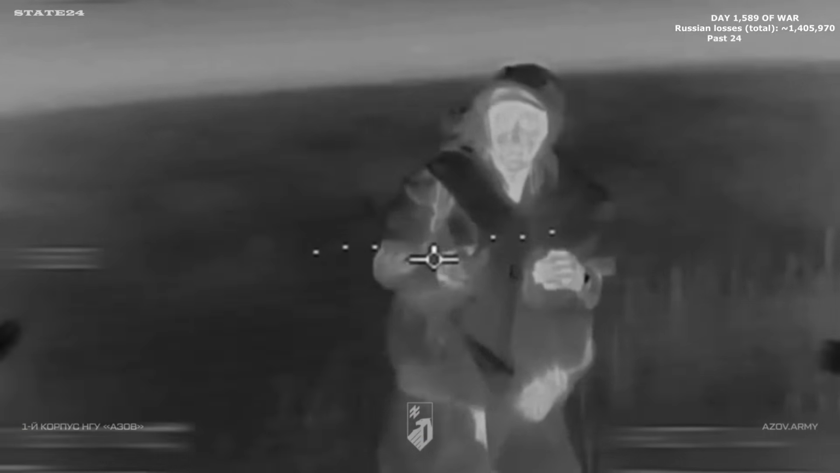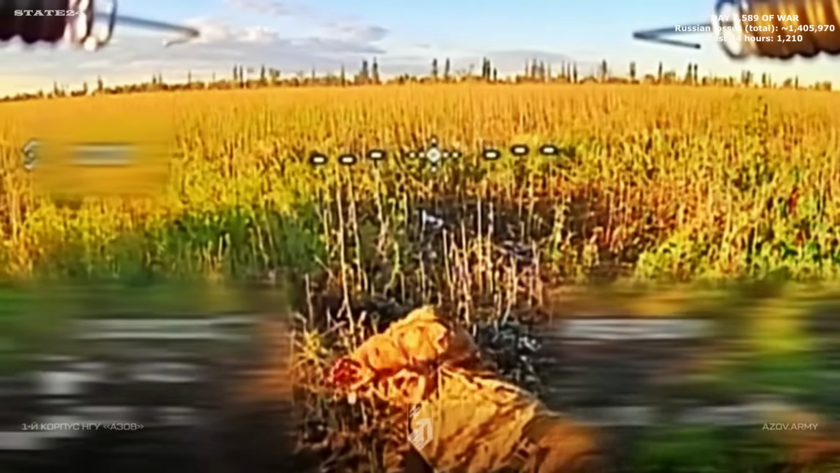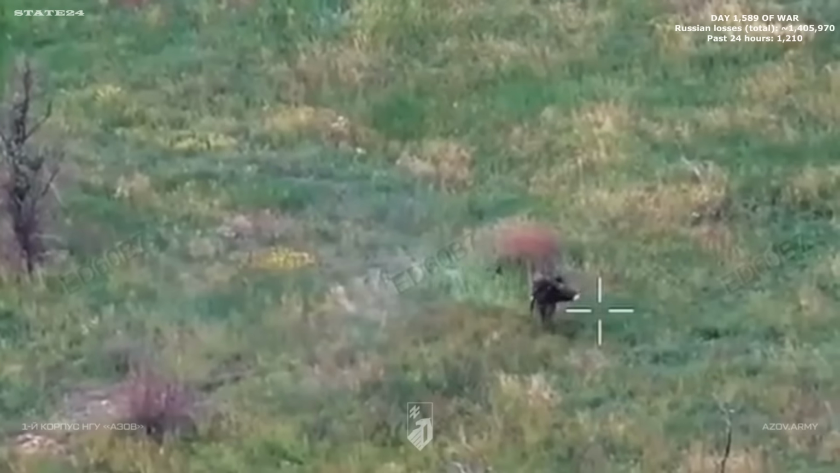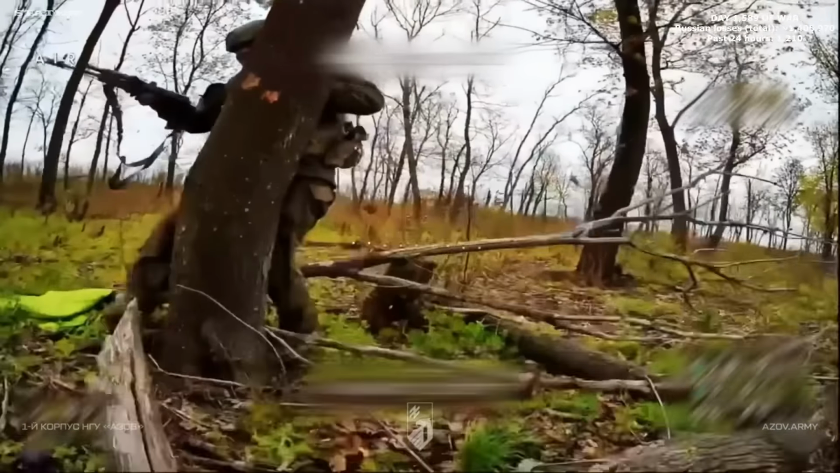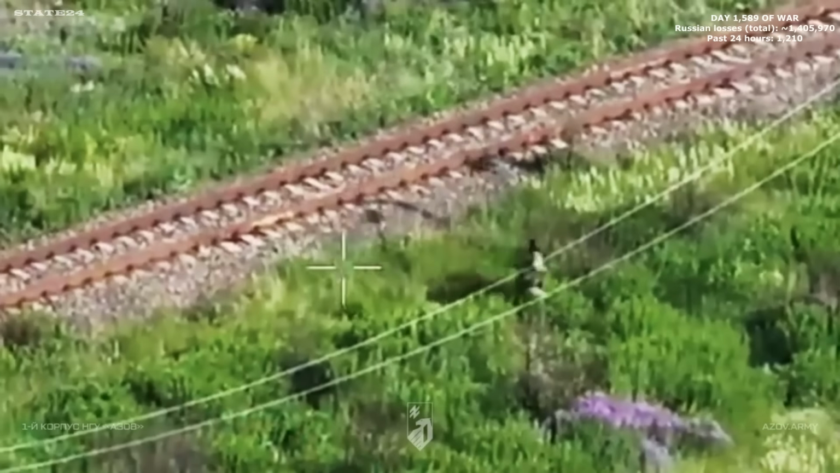The war in Ukraine continues with full intensity. July 1st, 2026. Elderly soldiers, motorbikes, drone operators, infantry on foot, all trying to push through this front, and all meeting the same thing waiting for them. FPV drones in daylight, thermal drones in the dark, ambush drones on the ground. Every movement tracked before it begins.